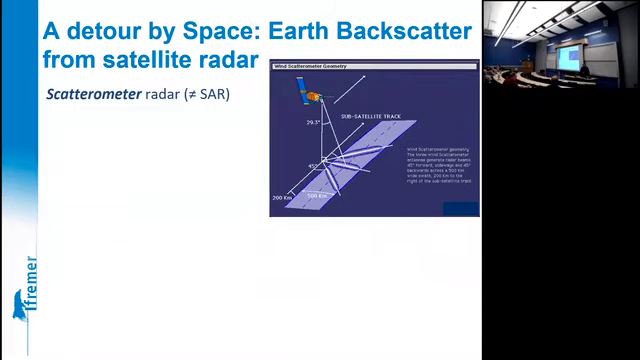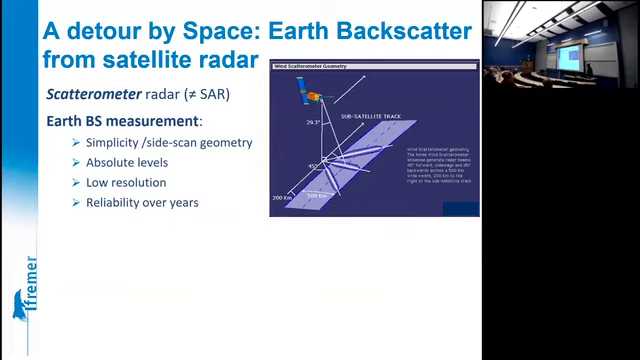Before addressing the issue of underwater reference areas, we make a small detour by space and see how things are going with satellite radars. Satellite radars, I mean here scatterometers.